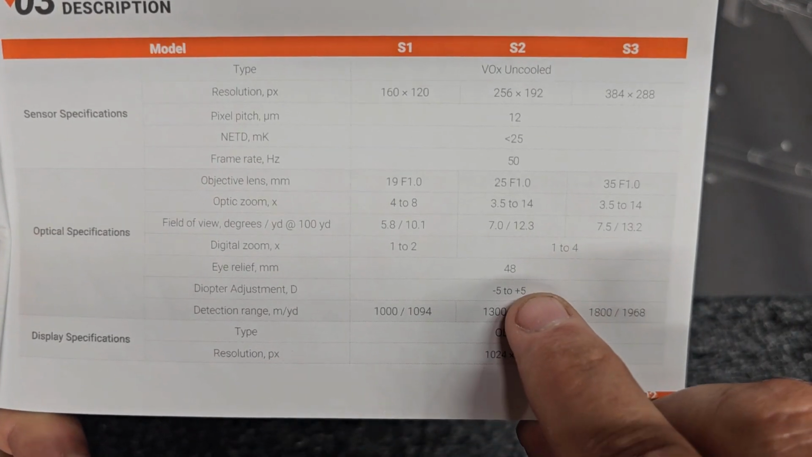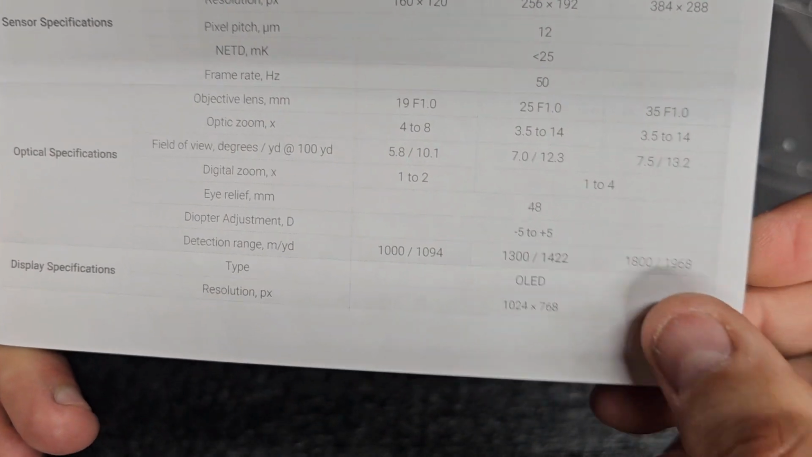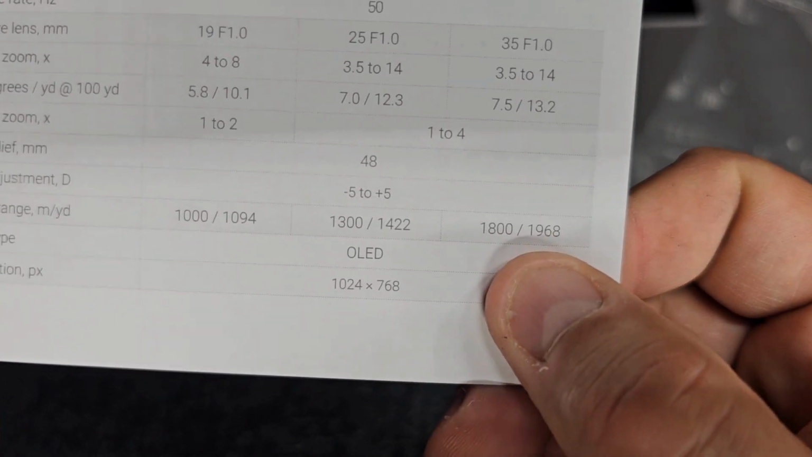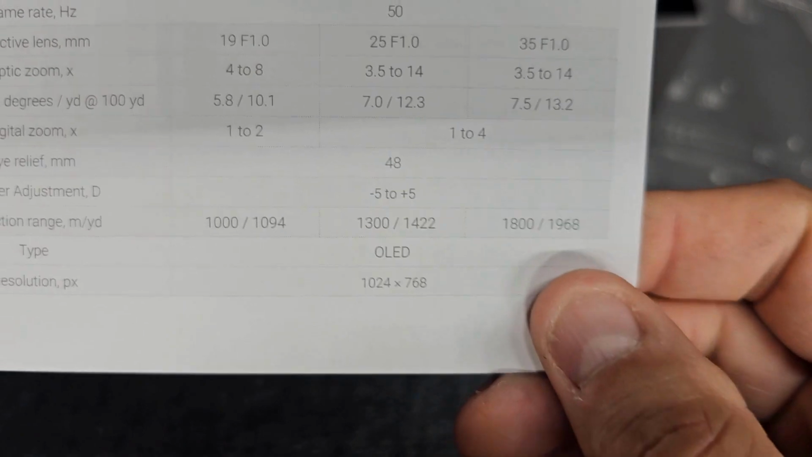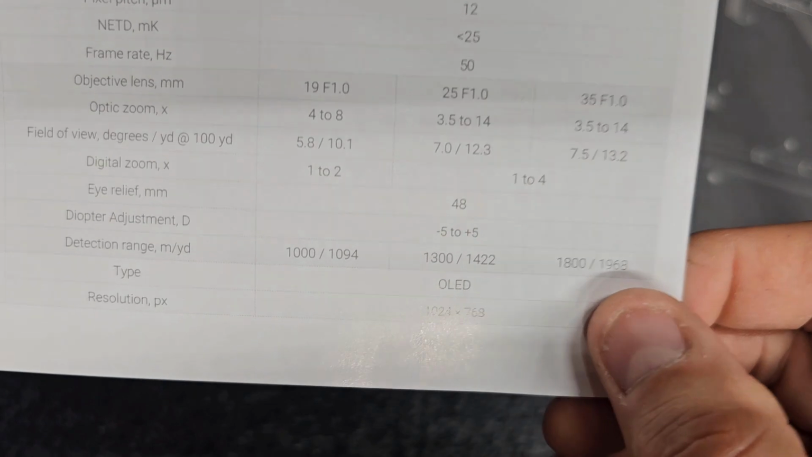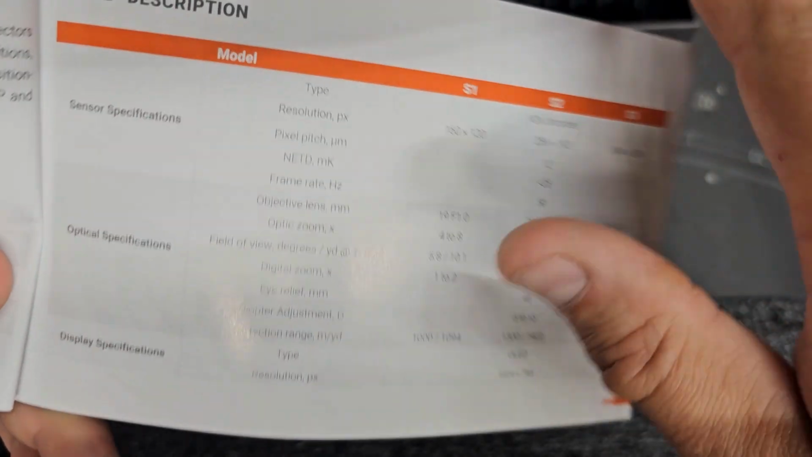Let's see, eye relief is about 48 millimeters. Give some information on the diopter. And then the detection range. So look at that detection range in yards. 1968. Now, I'll be honest with you, I don't really have anywhere I can go out that far, but we'll definitely get some distance footage through this optic. Let's see what else we got here.